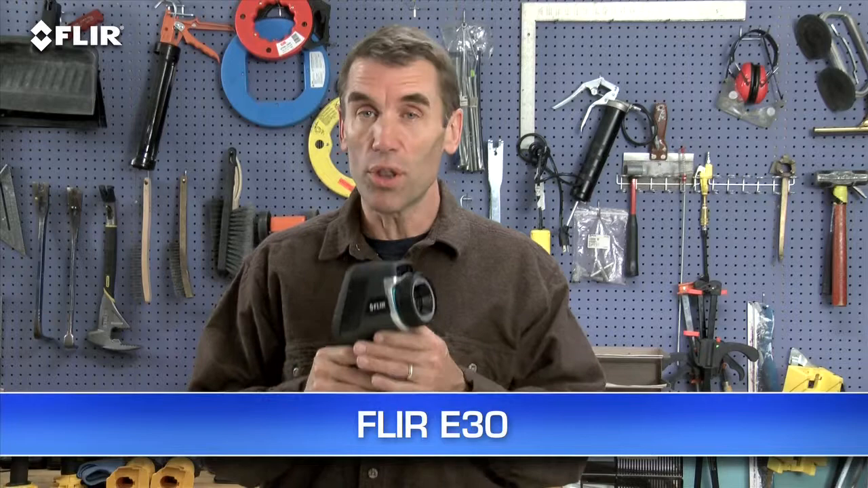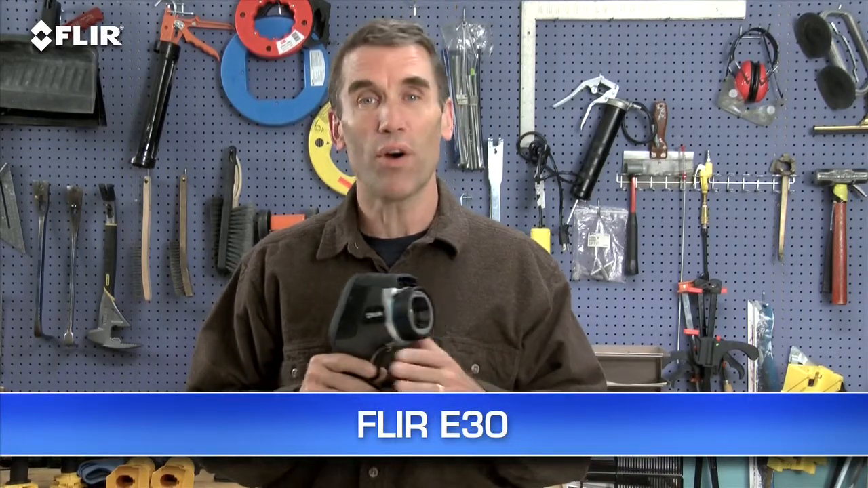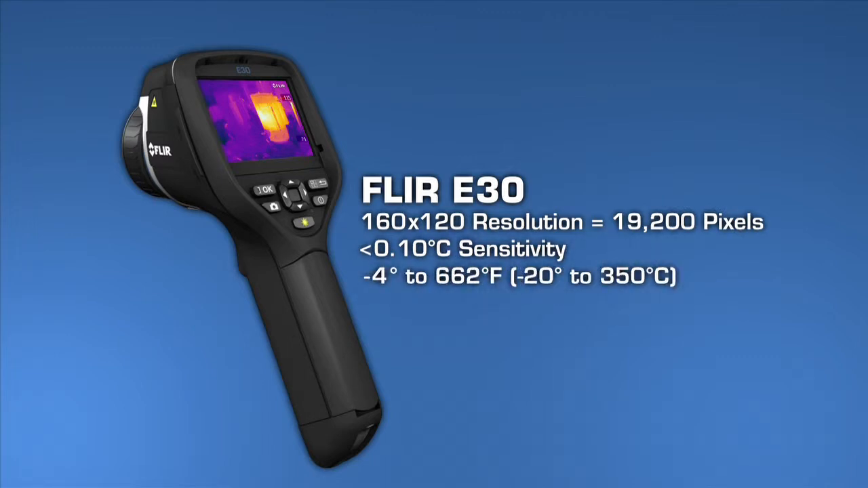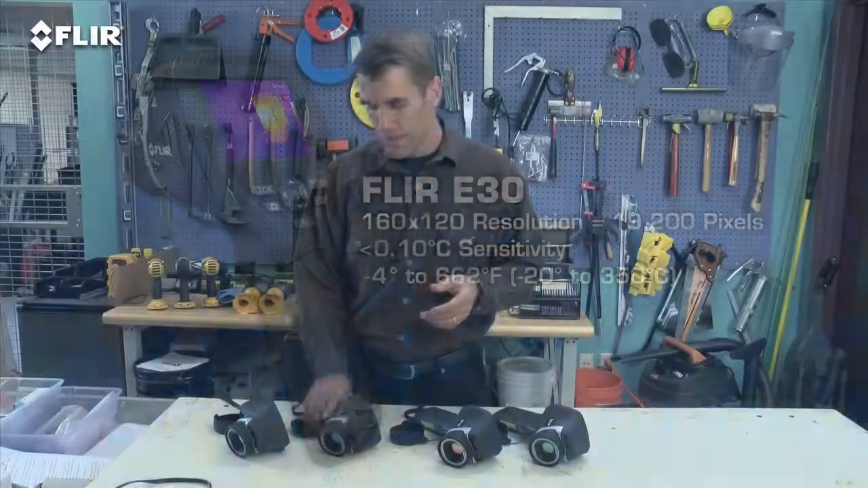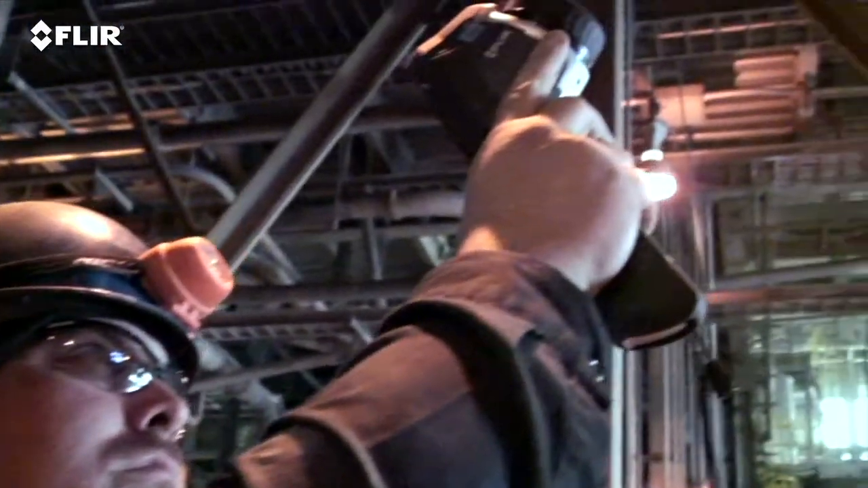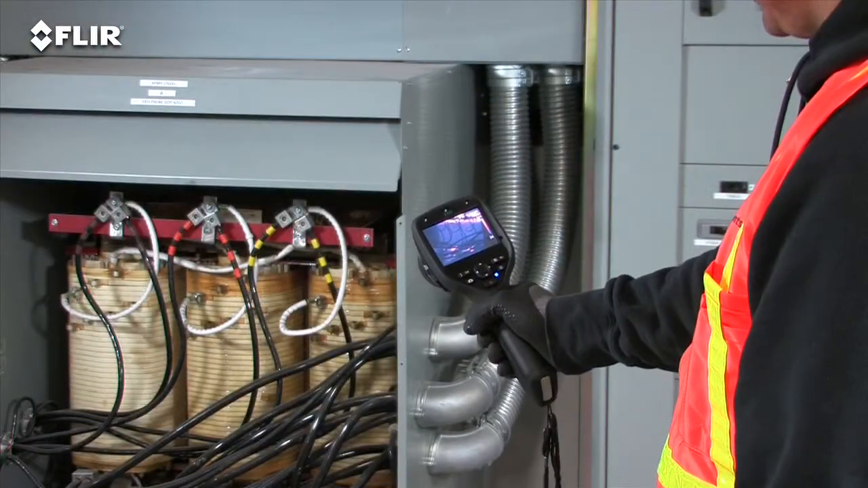The E30, which is the lowest priced E-Series camera, comes with all of these features. And while its thermal resolution and sensitivity specs are similar to the i7, E30 has a broader temperature range, up to 350 C or 662 degrees Fahrenheit. The E40 detects even higher temperatures, up to 1202 degrees Fahrenheit, and with greater sensitivity for better quality images and subtler differences. Being able to see and measure temperatures spiking into these higher ranges is critical, especially when you're trying to determine if mechanical and electrical equipment is too hot to safely stay online.